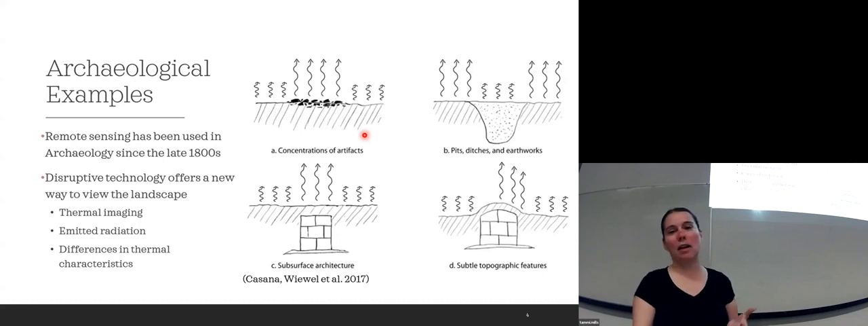This can be the same for ditches or pits and earthworks, cultural depressions that we might find here on the plains or in other parts of Canada. We have pit houses in BC. These things might be visible with thermal imaging because as they fill in, the sedimentation is going to be slightly different than that around it. It could have a slight depression as well, which collects more moisture, giving off a different thermal signature than the sediment and the vegetation around. Well, what I'm interested in is these two here.